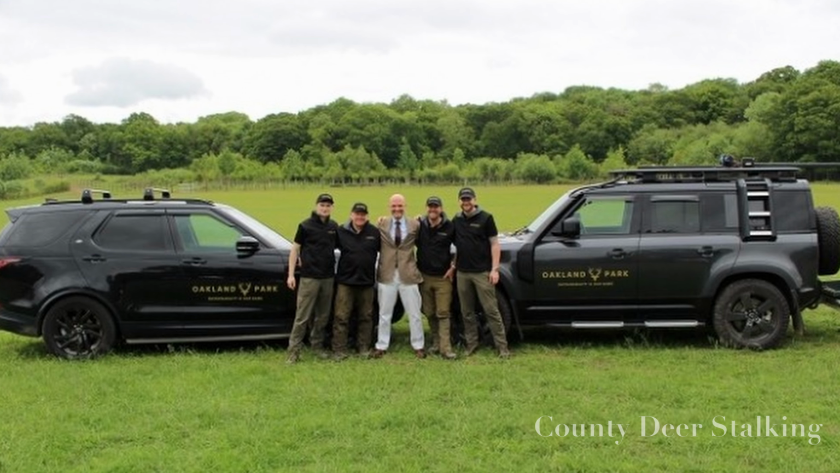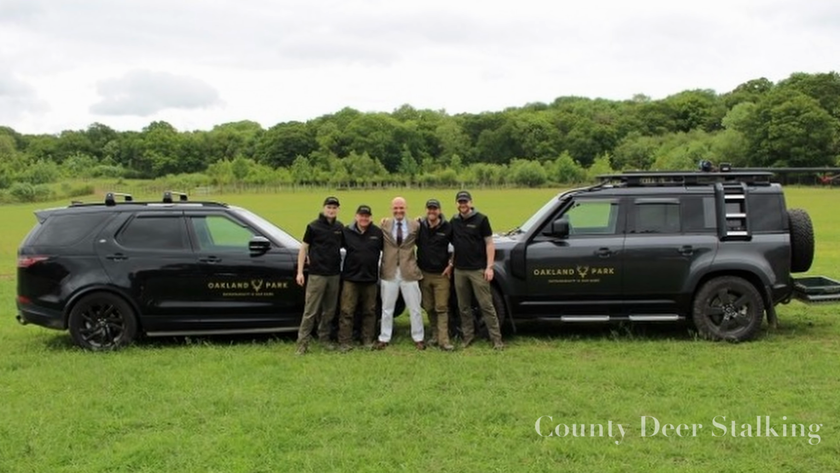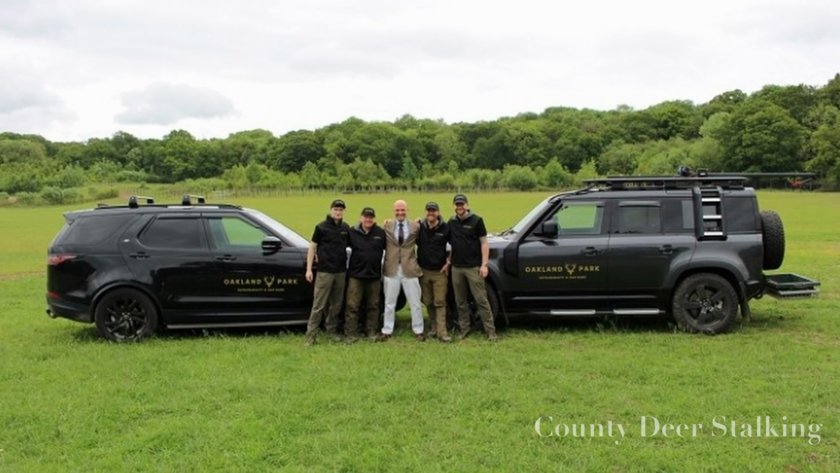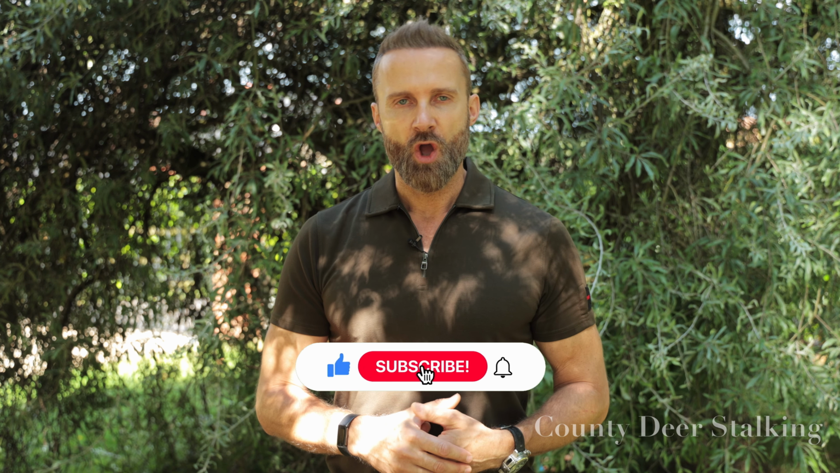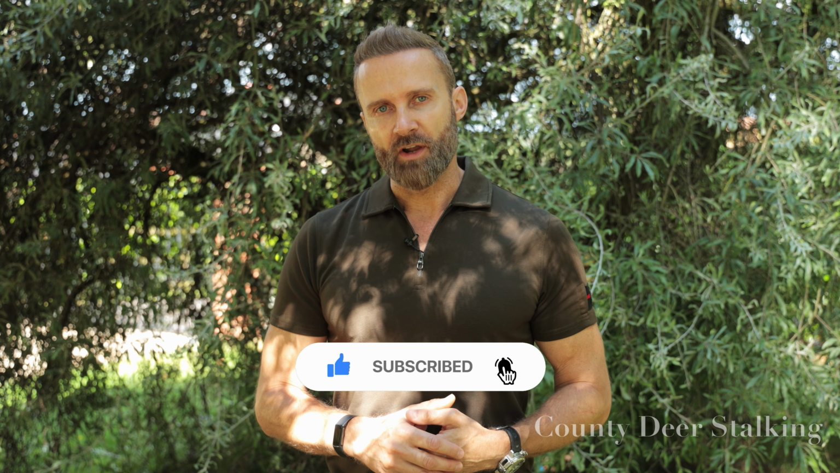It's also a goal of Oakland Park to supply large catering organisations with species-specific venison and game. This approach aims to make venison more popular and affordable for the general population, while ensuring that stalkers receive a fair price per kilogram for what they shoot. This is a monumental development for the game processing industry, and we look forward to seeing the positive impact Oakland Park will have on the market and the wider community.